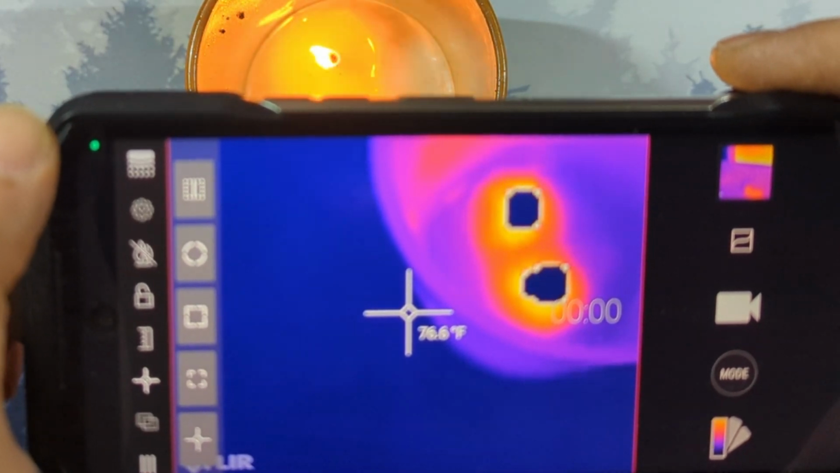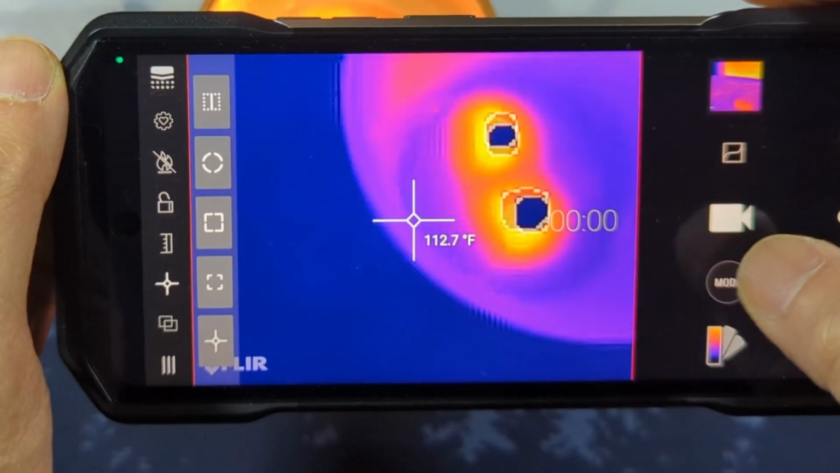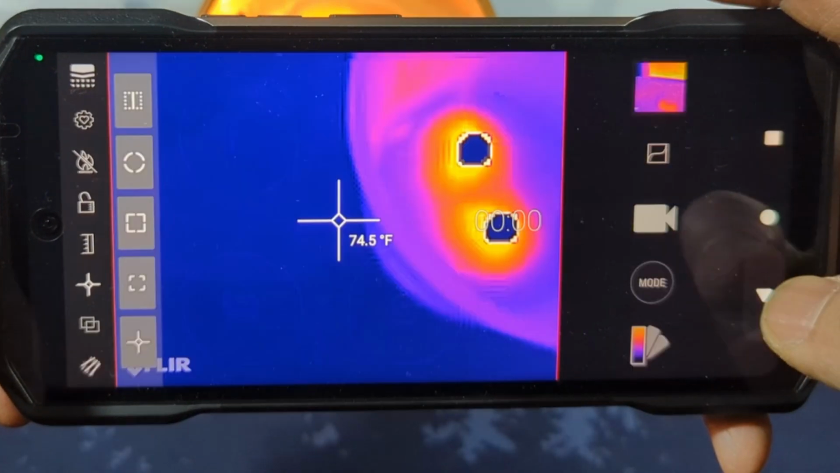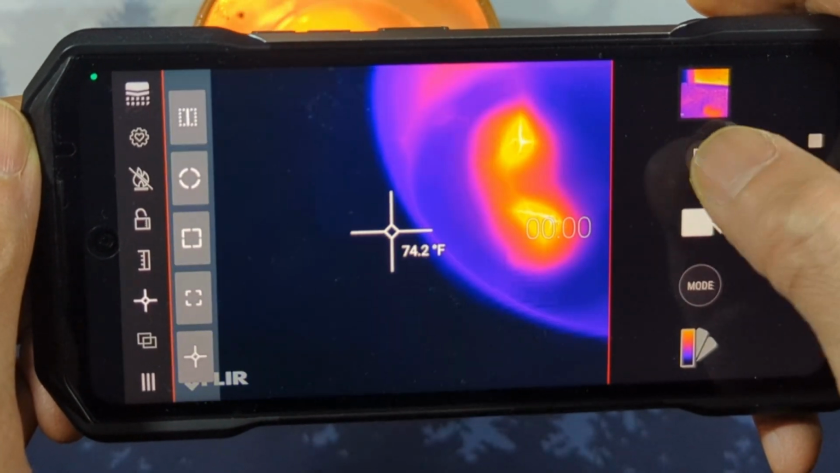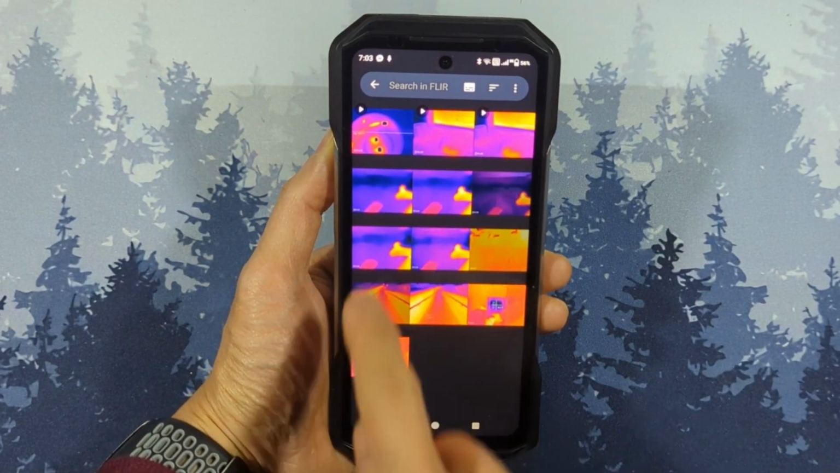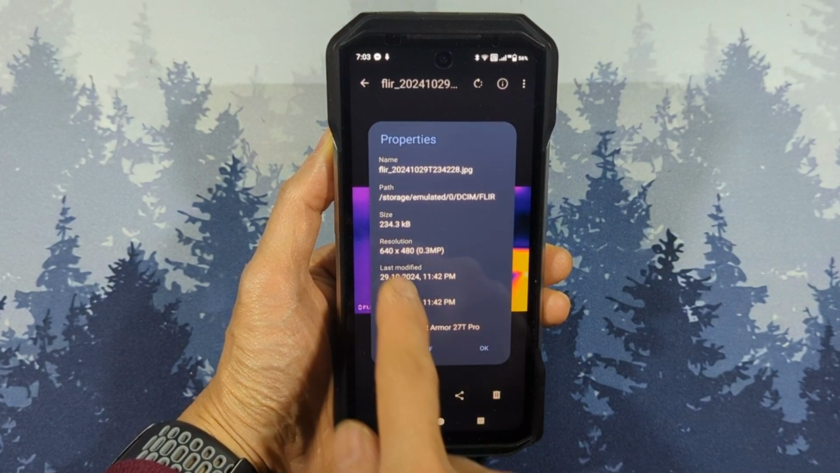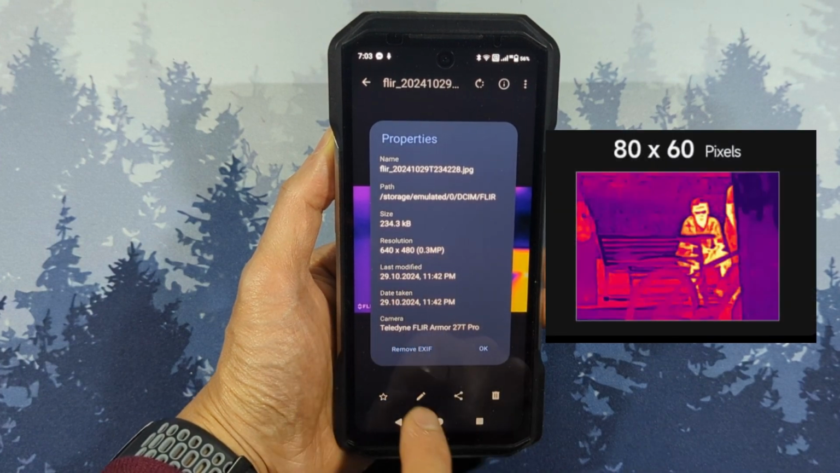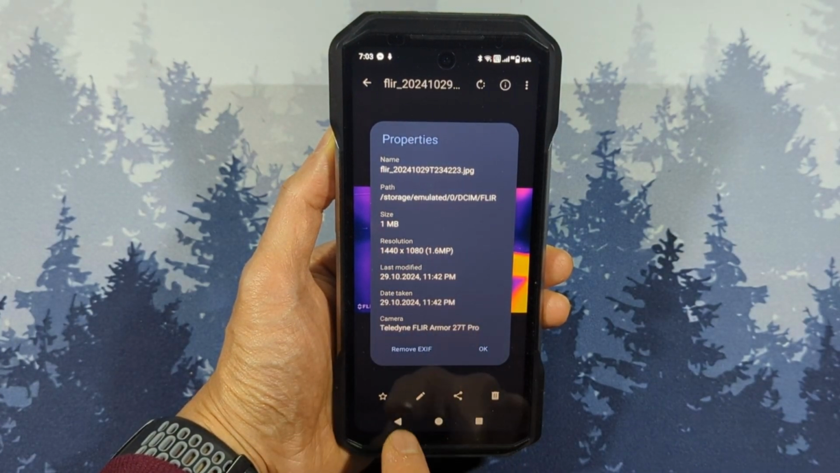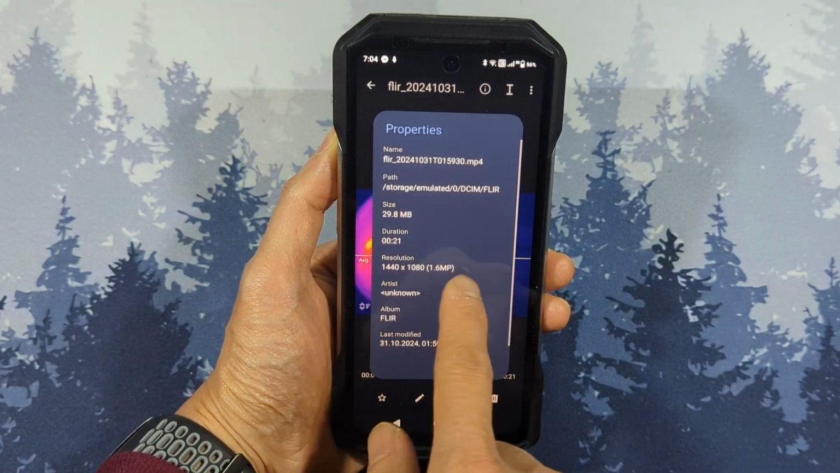On the other side, you have a color scheme that you can change, and also the different modes like photo, video, live stream to YouTube, and time-lapse recording. There's also a vivid imaging toggle. It looks like it's more pixelated, or it's just a more well-defined heat map. Images recorded with just the thermal map come out at 640 by 480, although the actual heat pixels of the FLIR thermal camera is claimed to be 80 by 60, while any overlay attached to that will come out to 1440 by 1080. Videos come out to 1080p, but only 10 frames per second.